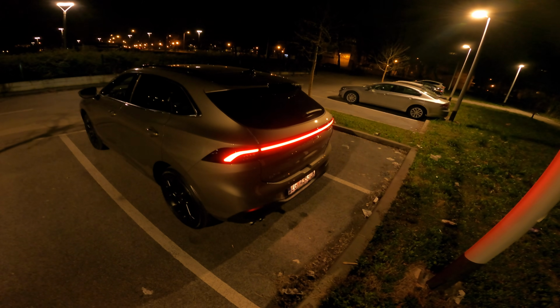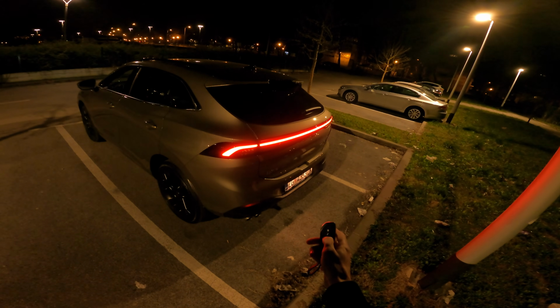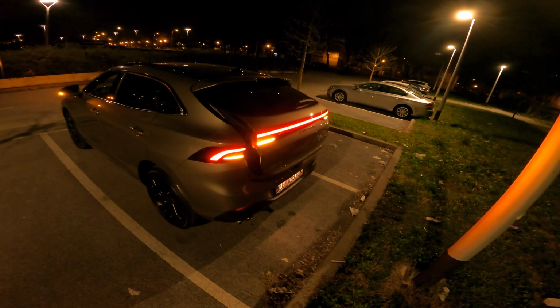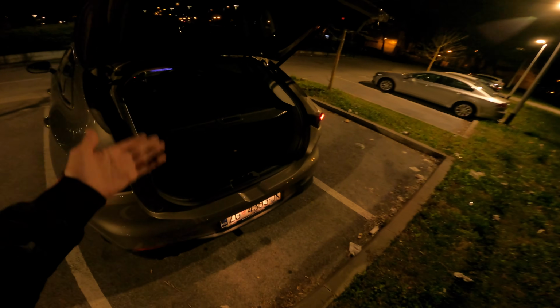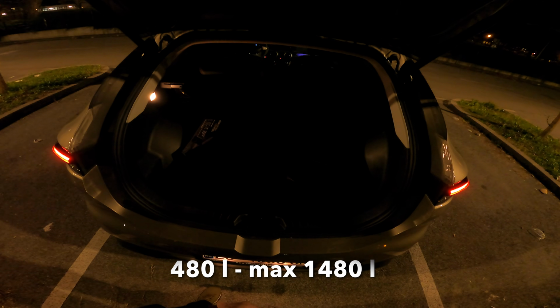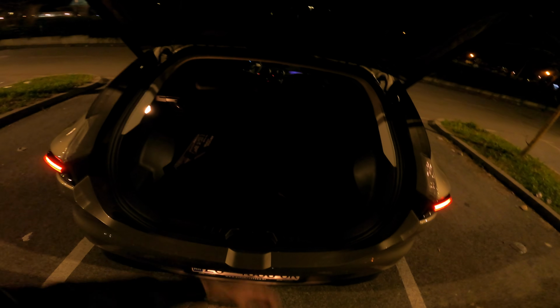And you can see the rear dynamic turn signals, a beautiful connected LED bar. If I use the key fob, press and hold the lowest button, you can see the cargo space. There's a street light here. If I open the cover, there is a warm light here. It's 480 liters of cargo space, 1,480, so 1,000 more if you knock down the seats.